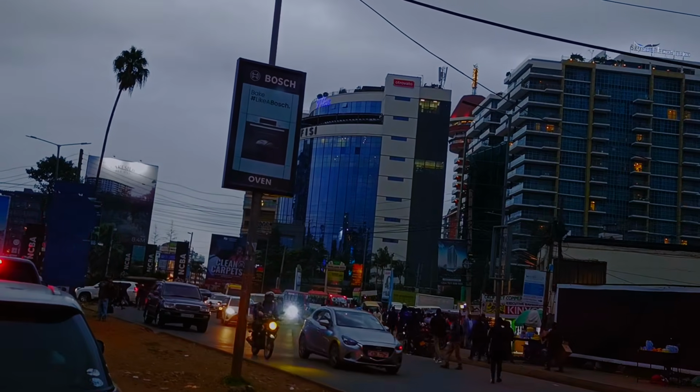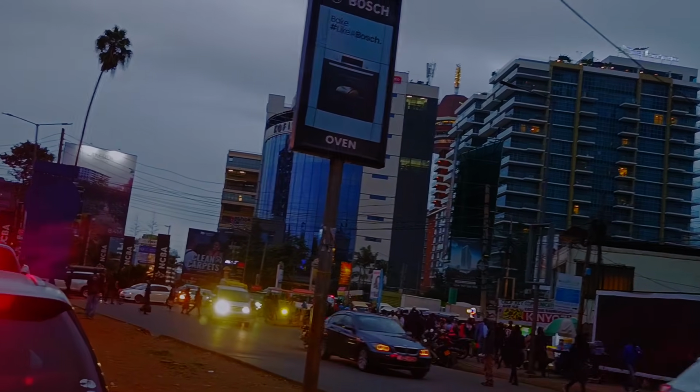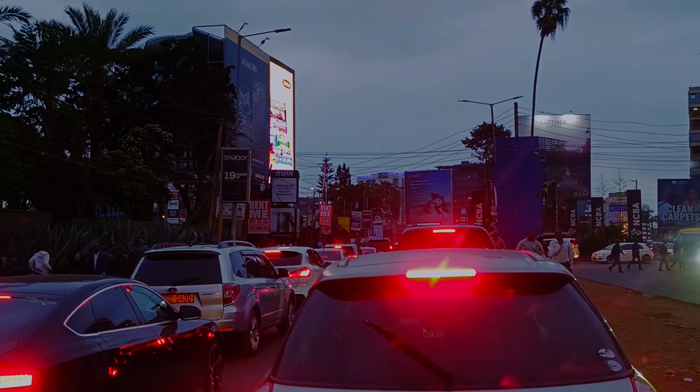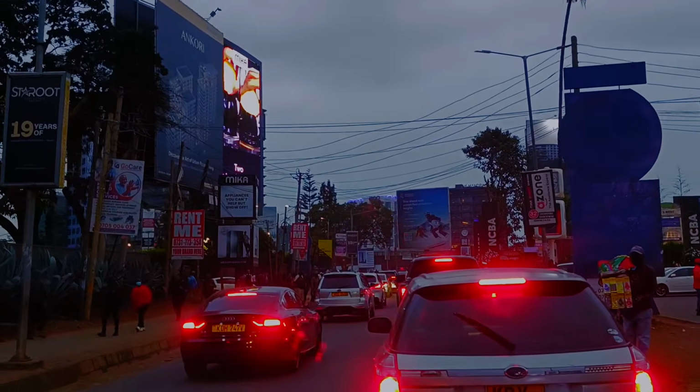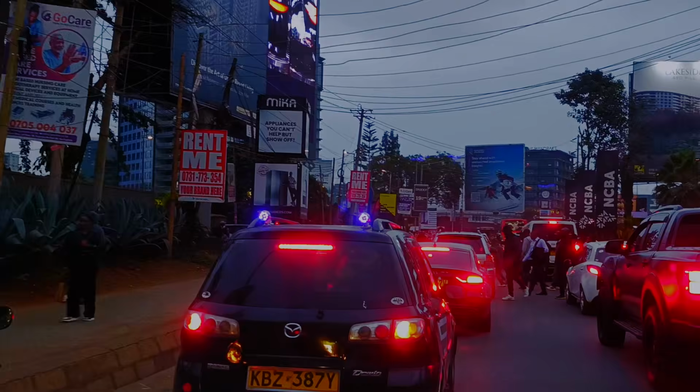I think the only businesses which close typically in Westlands maybe is corporate offices, before people again come early the next day in the morning. But for business like, for example, eateries, small retail points, a good chunk of them operate till late.